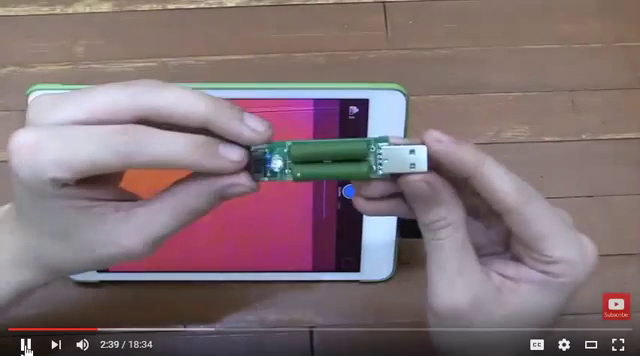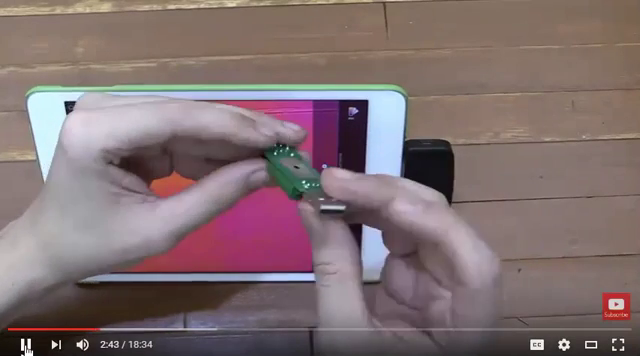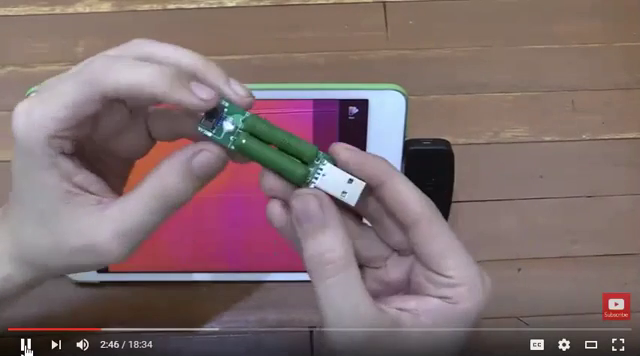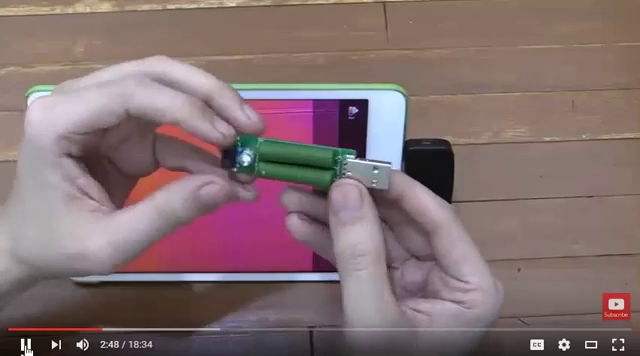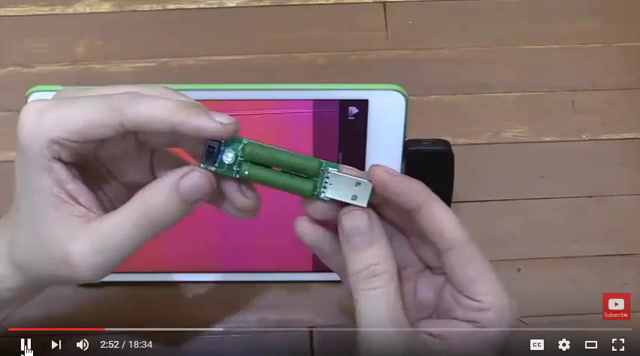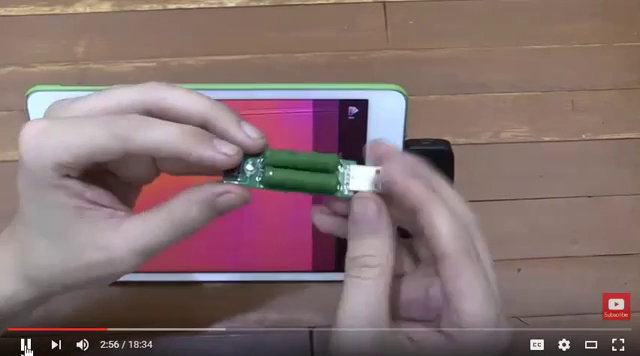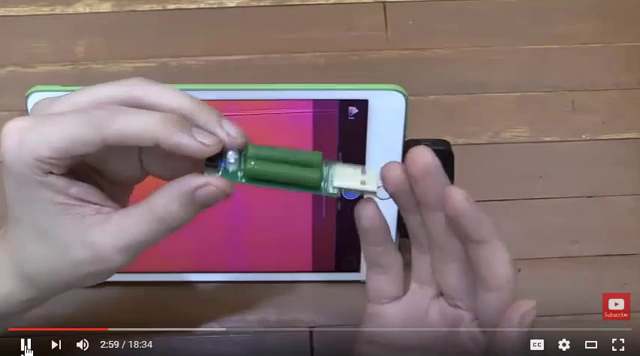I have this USB dummy load. Basically it's just two massive resistors that connect directly to a USB port and a switch that lets you switch between 1 amp or 2 amp. Now this is meant for testing USB power banks, USB wall chargers and so on. Now with the human eye, if I was to show you this, I would tell you that they're getting very hot, but you wouldn't know, you couldn't see.